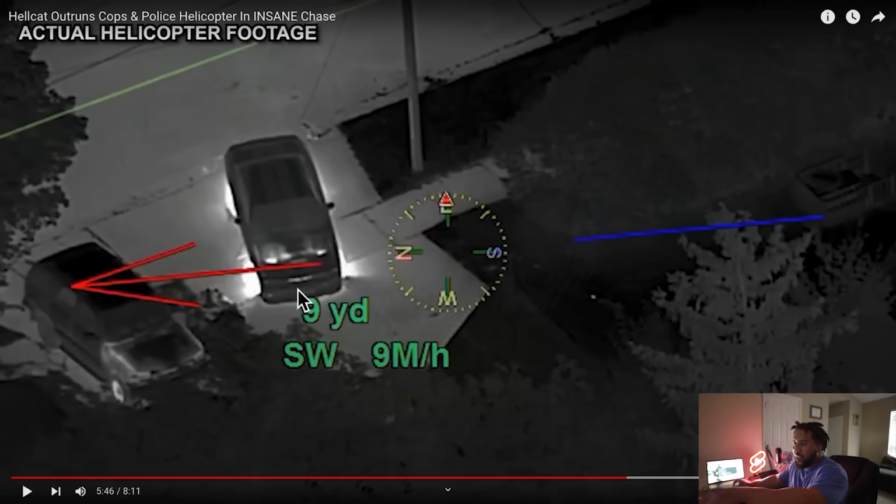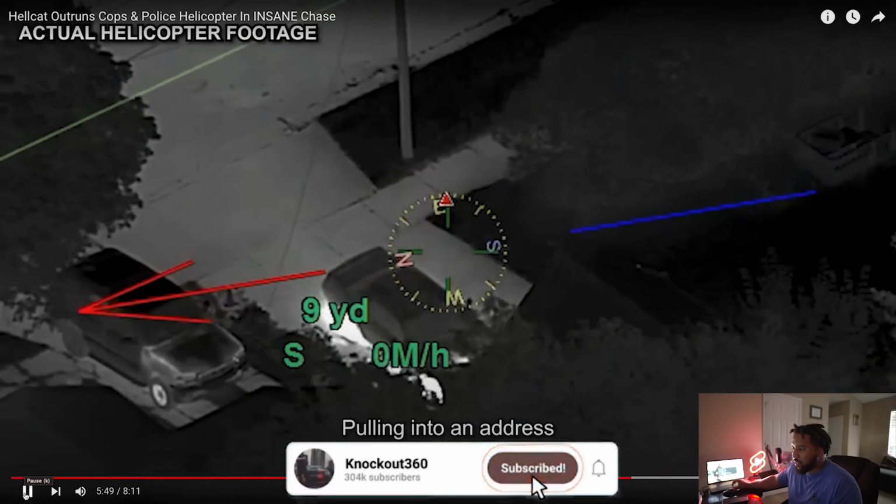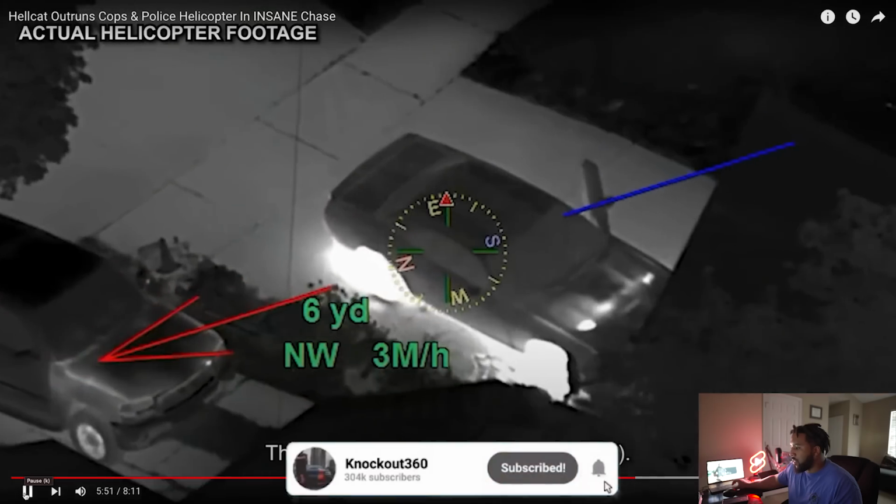Look at all that. You can literally see the supercharger right here under the hood of the car. That's how hot that damn car is. And it's standing out like a sore thumb. That's wild. Pulling into an address right now on Lincoln. The numbers are going to be Lincoln Drive.